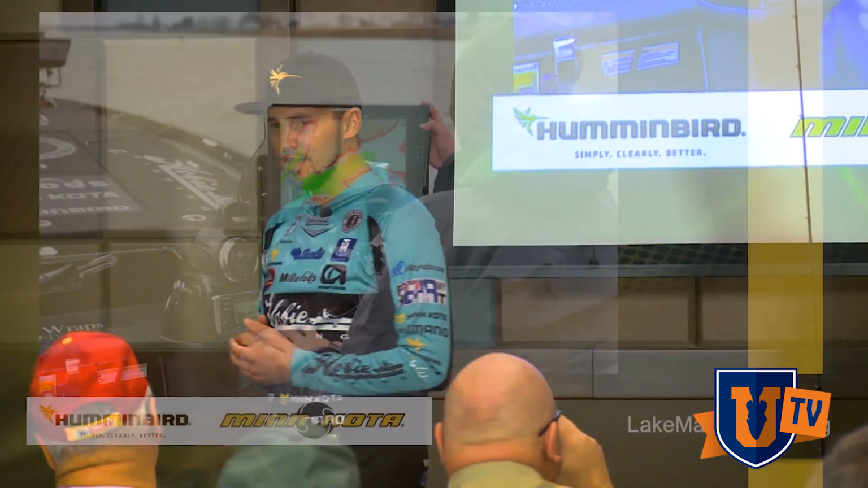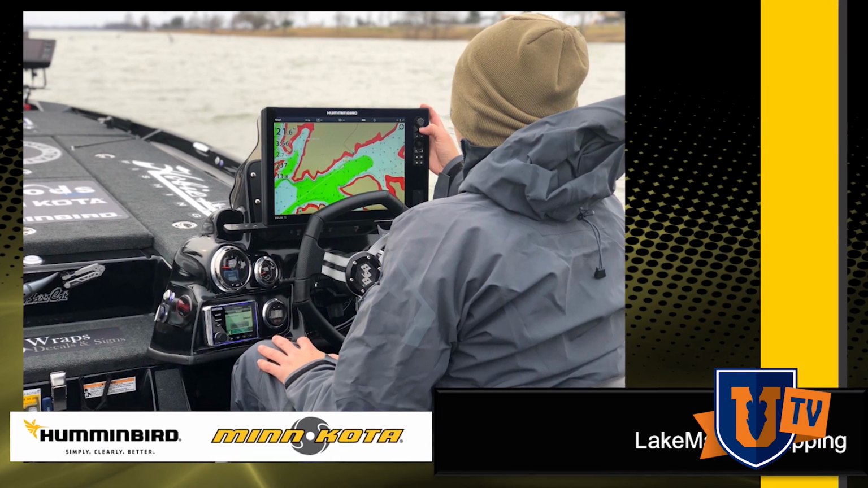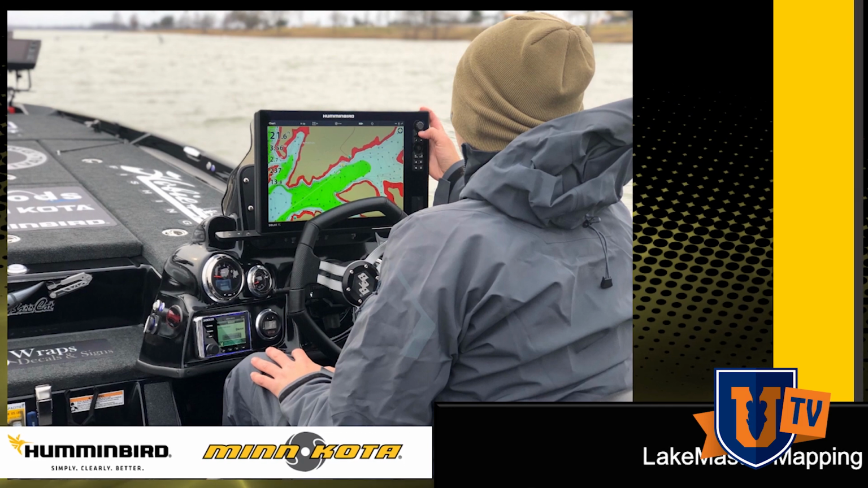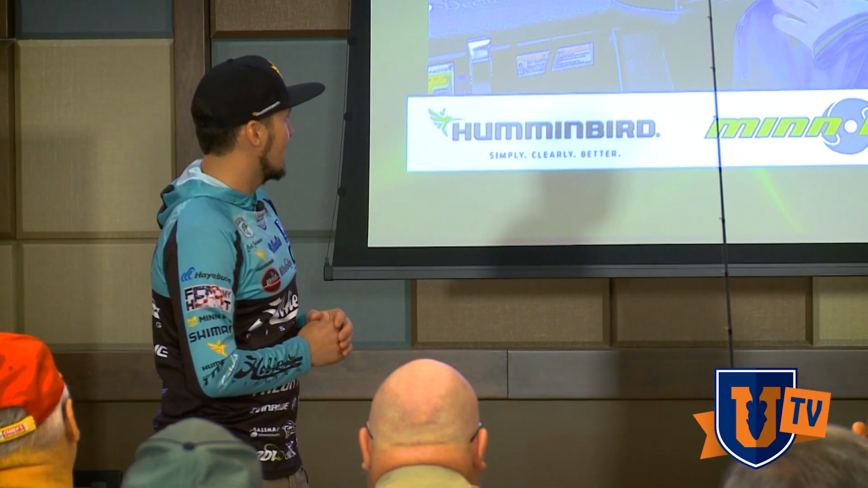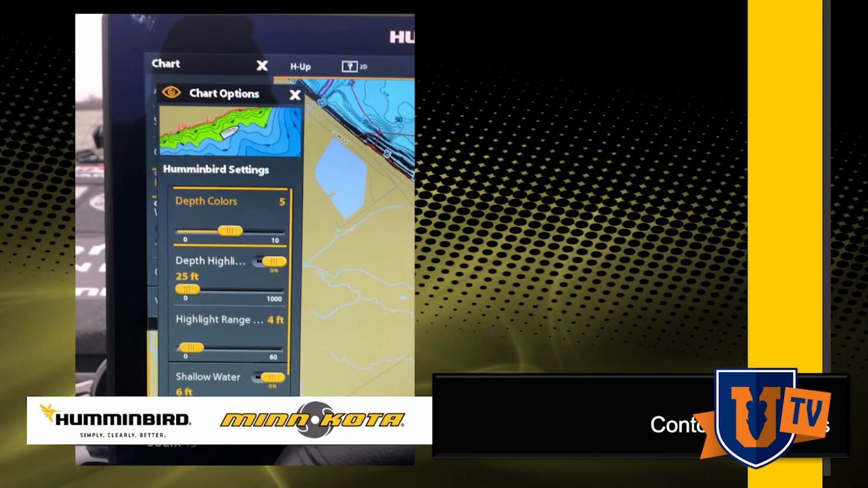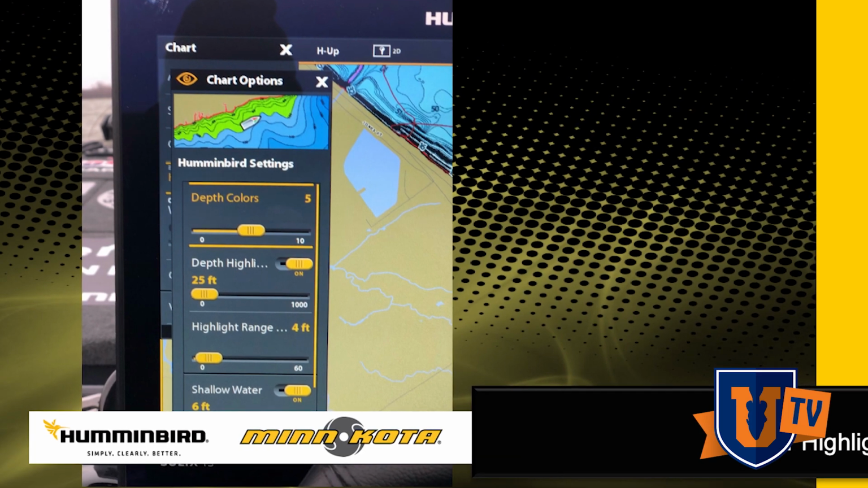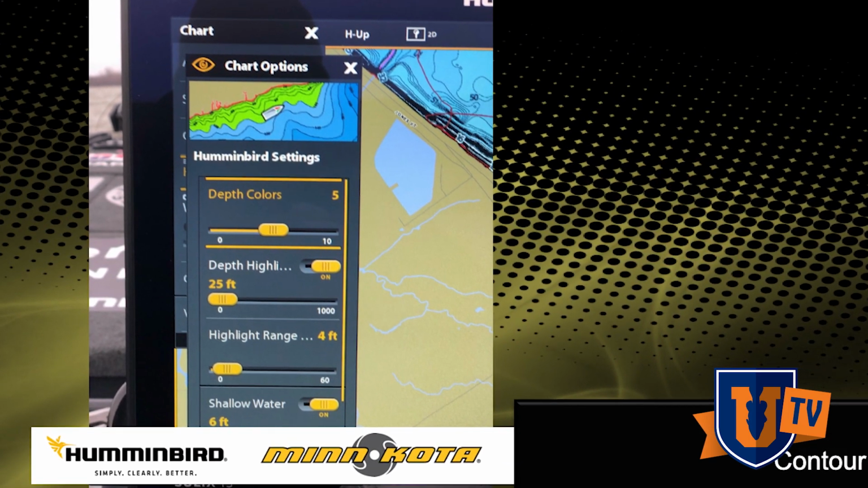And now with the colour gradings, it's probably one of the biggest advantages that LakeMaster have, the colour that you can see there, red, blue, green, standing out, and we're going to go through why that just makes life so much easier. So we'll go to the next page. This is the brand new Solix units. It works on the Helix units. If you've got a Humminbird, it will have LakeMaster in the last two models.